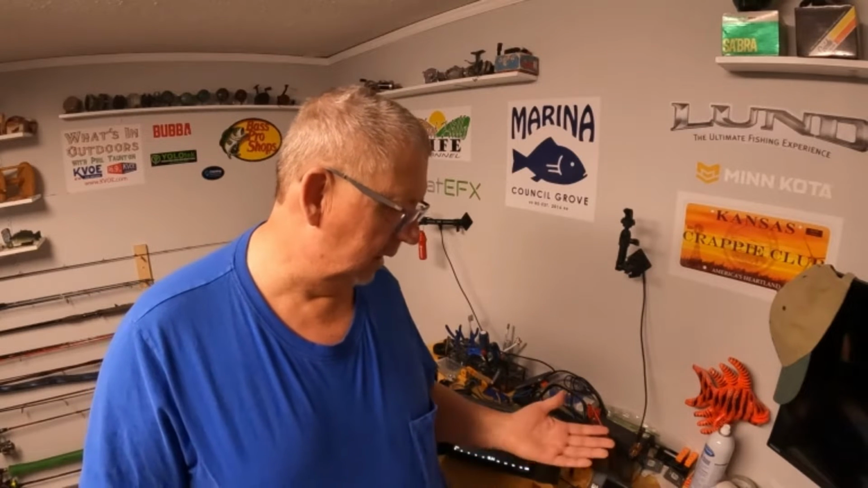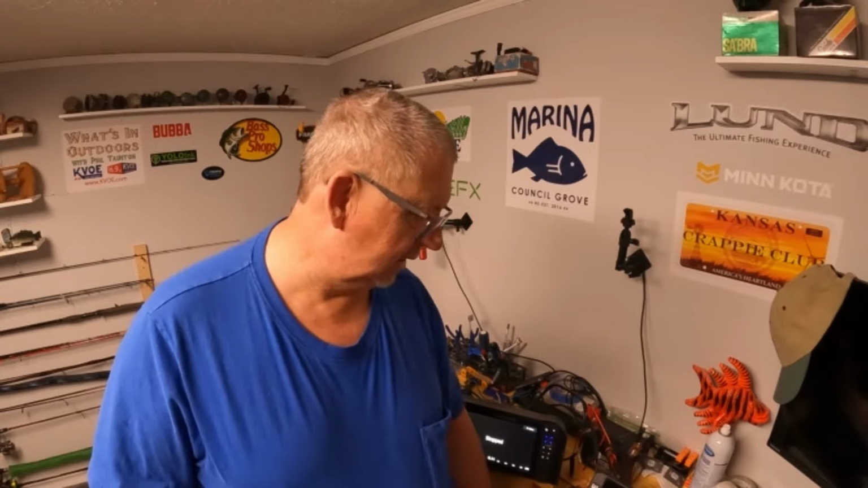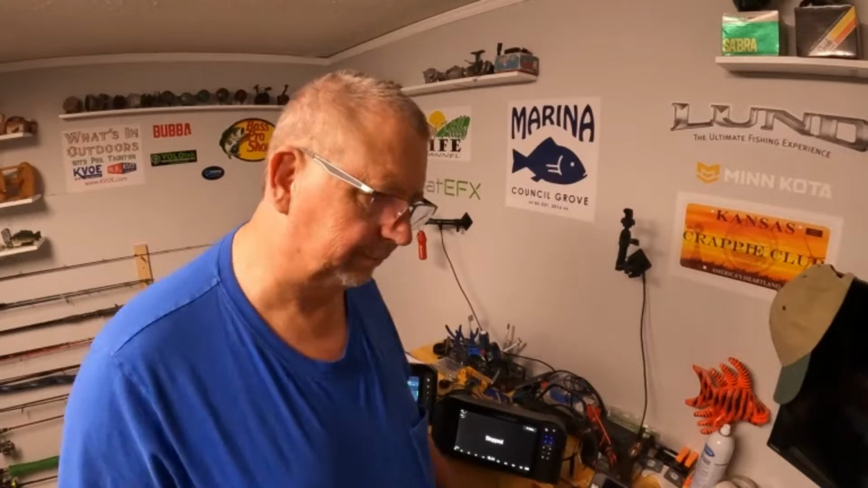So they both use the same transducer, the 3-in-1 transducer, on my boat anyway. So that's a good plus. So let's dive into this and see what we can figure out.